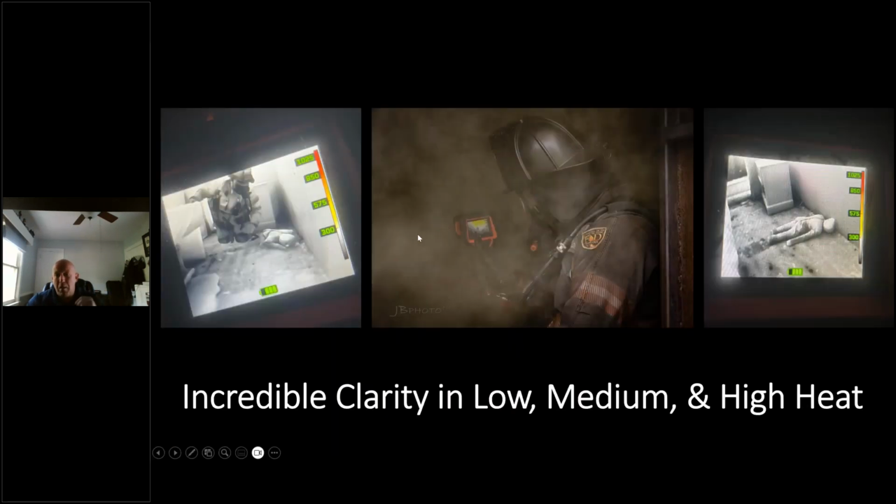This camera produces amazing grayscale, sharpness, and detail in low, medium, and high heat. This is what rocked my world when we started using it. I was expecting it to perform well in one or the other, not in all 3 ranges. Not remote from the fire, not halfway down the hallway, not in the fire room. It provides really good detail for me to make good decisions without complicated icons or buttons or switches, and I can just communicate and move on. And it makes my job as an instructor easier. That's what you need to know. So enough of me talking. Let's show some video of what this thing could do.